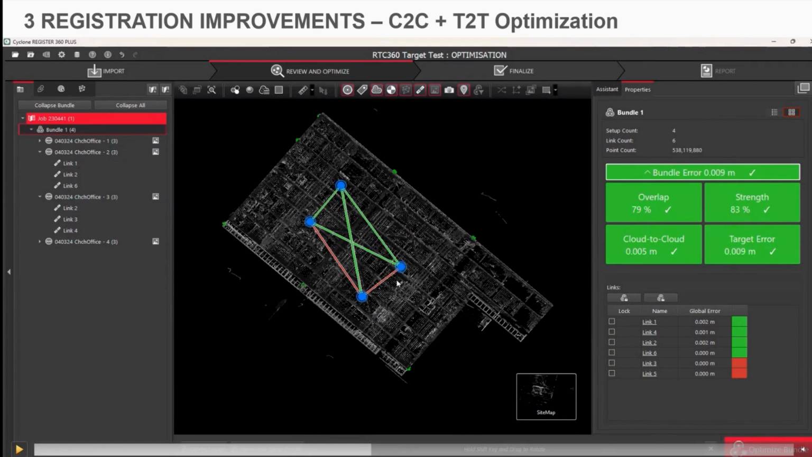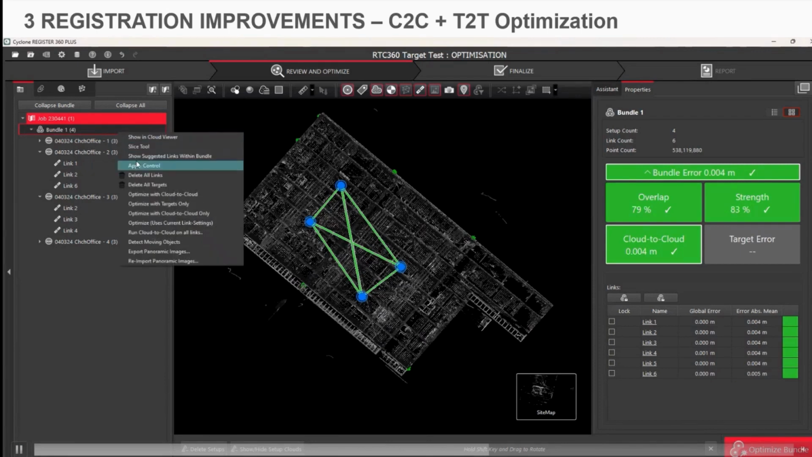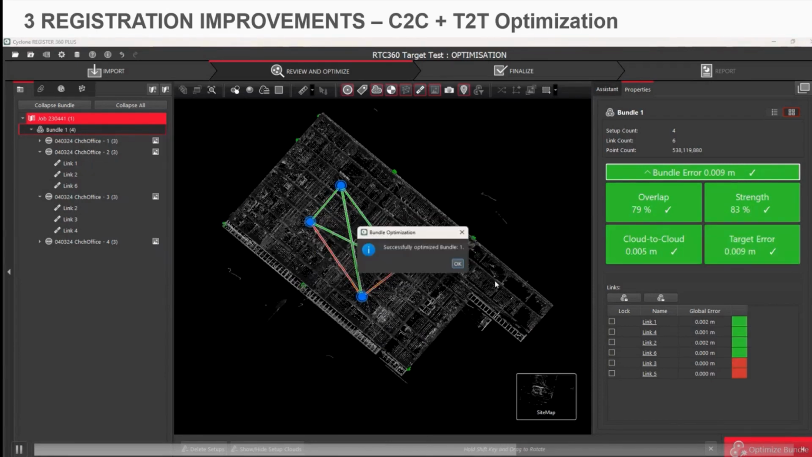So with that going red, it makes it a bit easier to identify which links are problematic. You can then easily switch on to the cloud to cloud only, see how that changes it. This is actually disabling all of the targets. And then if you go back again, visualizing it.